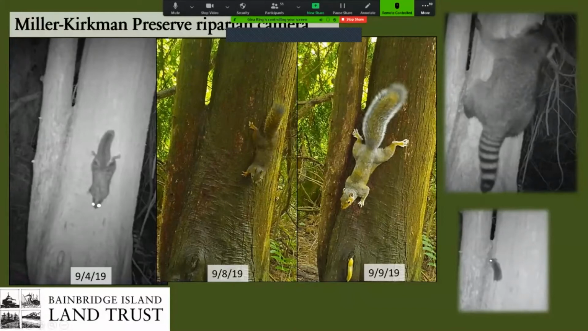And then just up from the estuary, in the riparian zone, we have a nice little side-by-side comparison of all 3 of the squirrel species we have on the island. We have the non-native eastern gray squirrel, and you see our native Douglas squirrel. It's much smaller. And we even got a flying squirrel at this site, which is a very cool one. And other critters, up to the size of a raccoon and down to little deer mice.